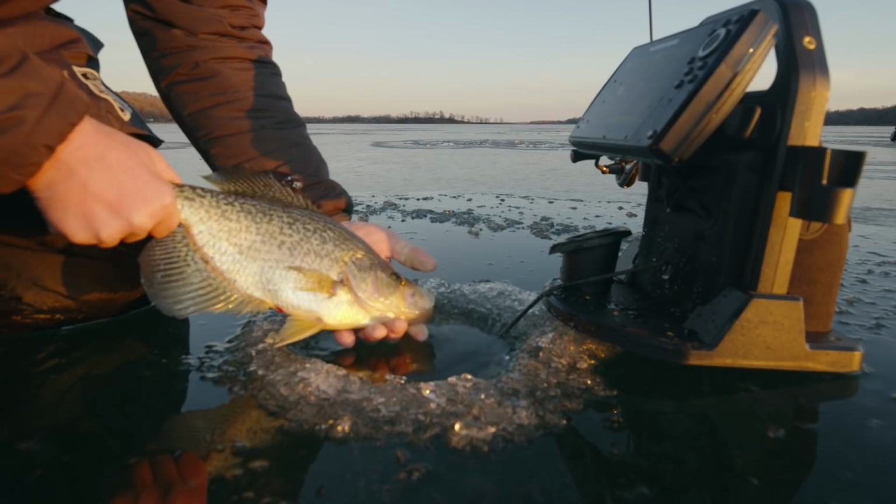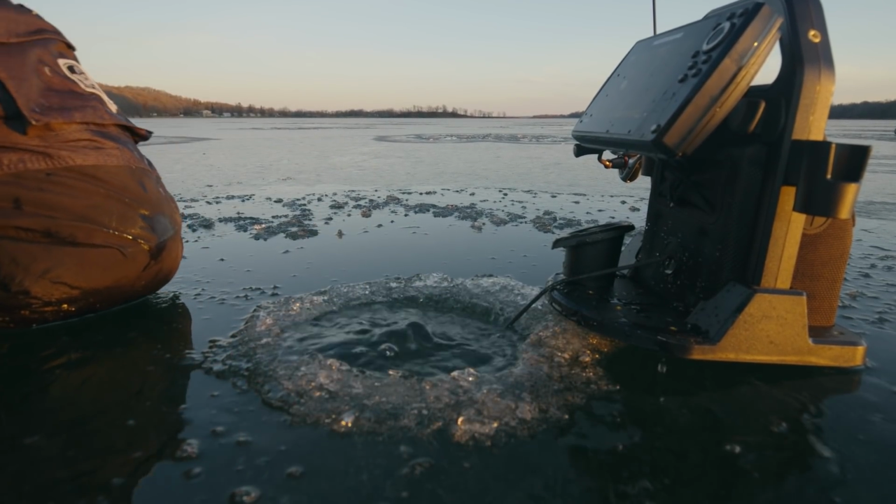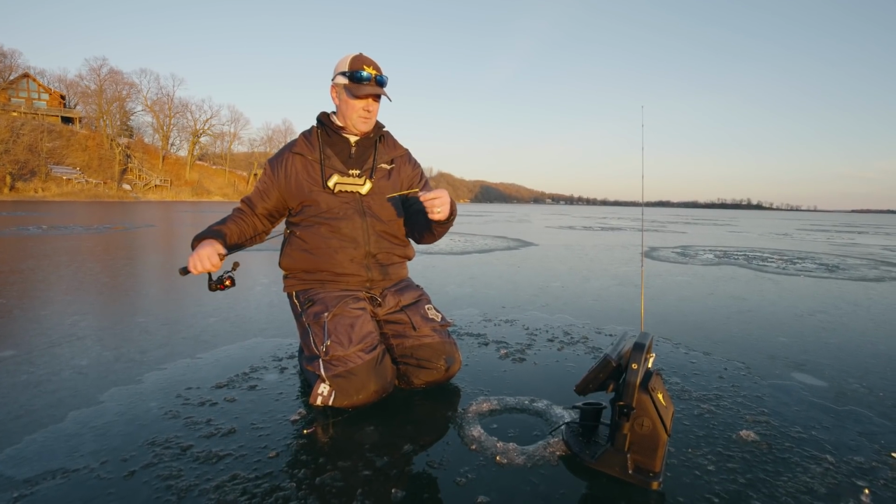Look at that magnum. Oh, pretty cool when they get that big. Whoosh, down it goes. And what's great about this time of year, the fish are shallow. They're aggressive, they release real nice.